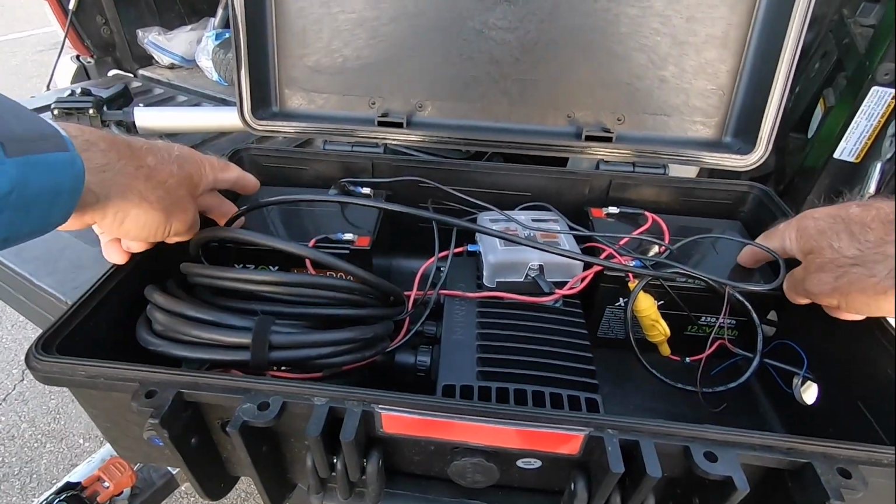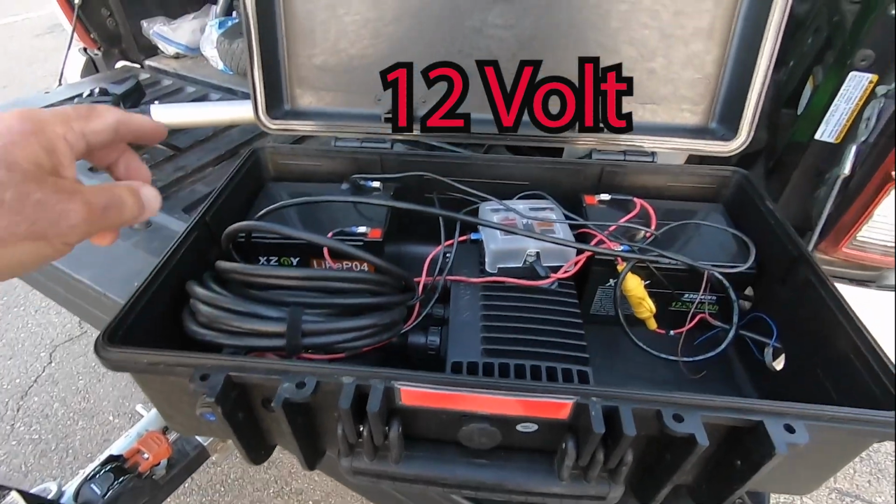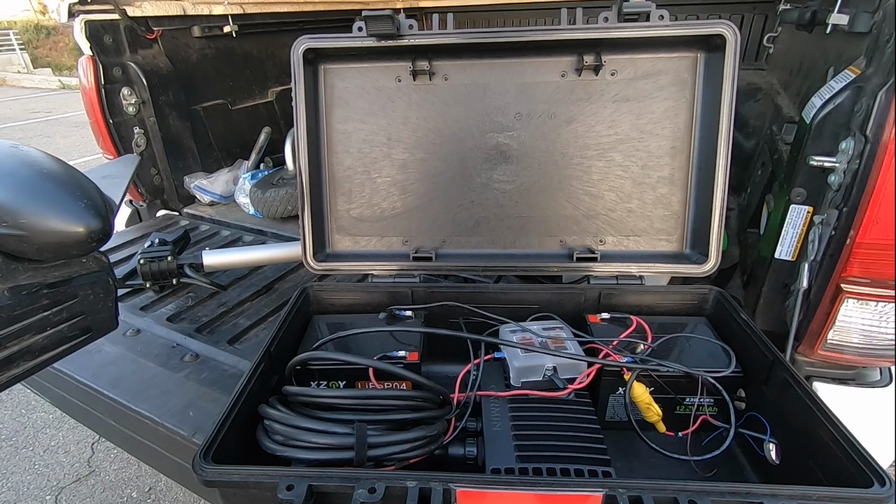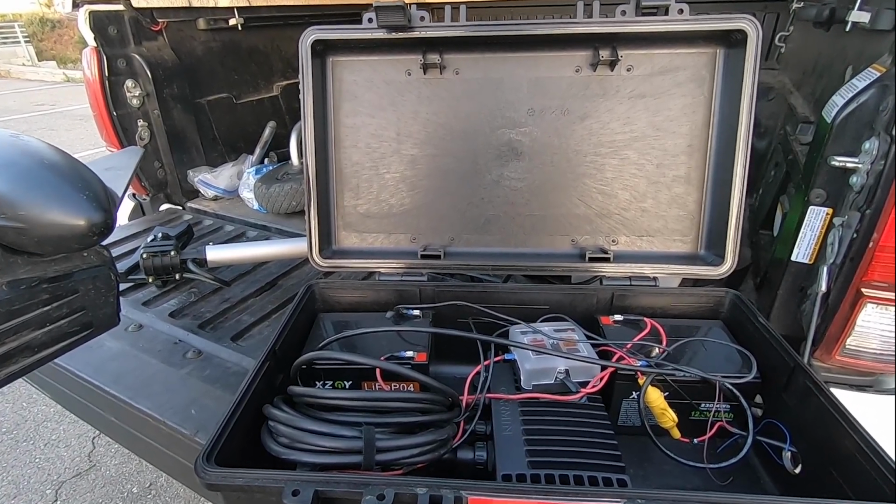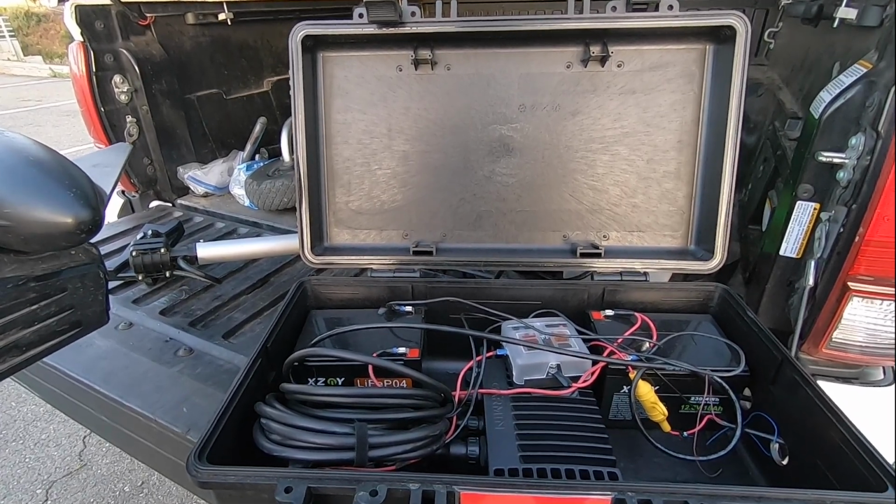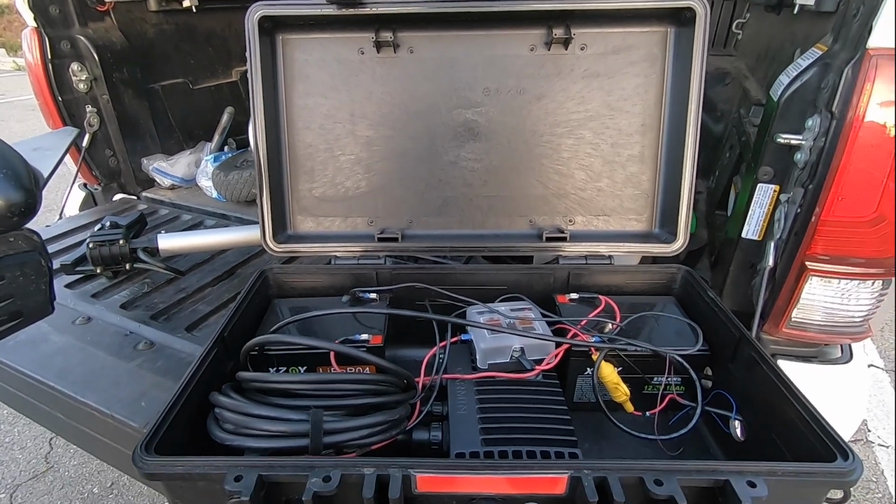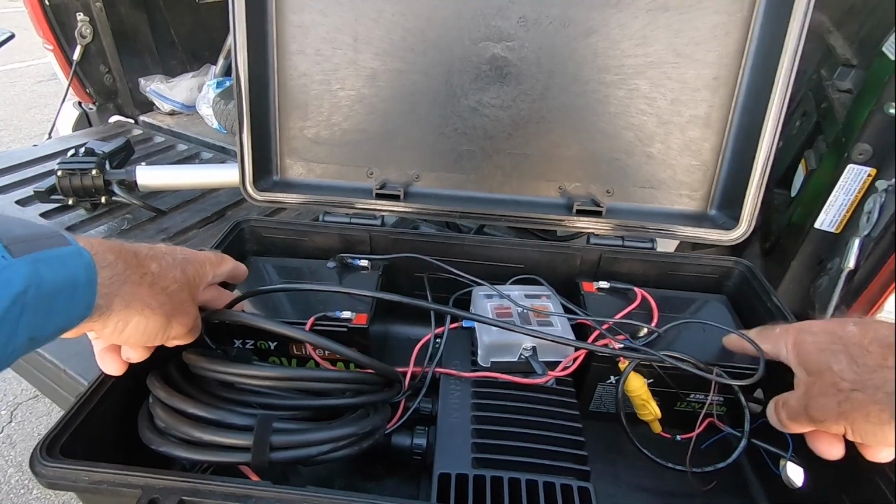All right, 2 18 volt batteries. They're wired in parallel, so I have 36 amp hours. Well, I said 18 volt. It's 18 amp hours each for a total of 36, and they're 12 volt batteries. You can get these on Amazon, and again, I'll leave the links for both of these.